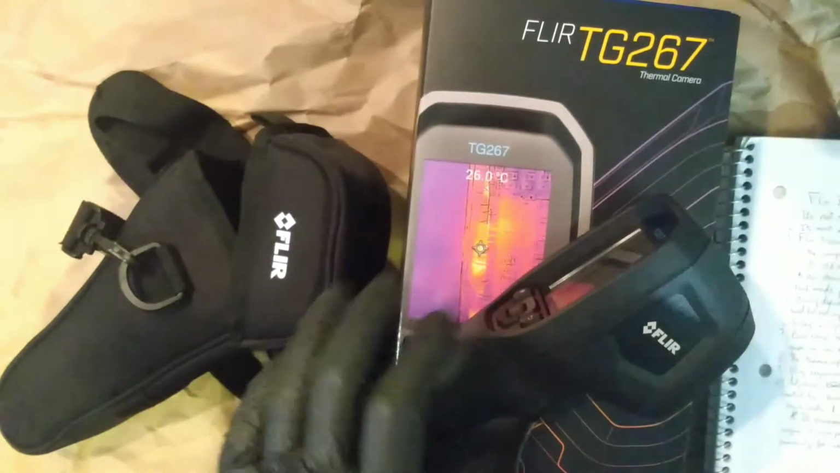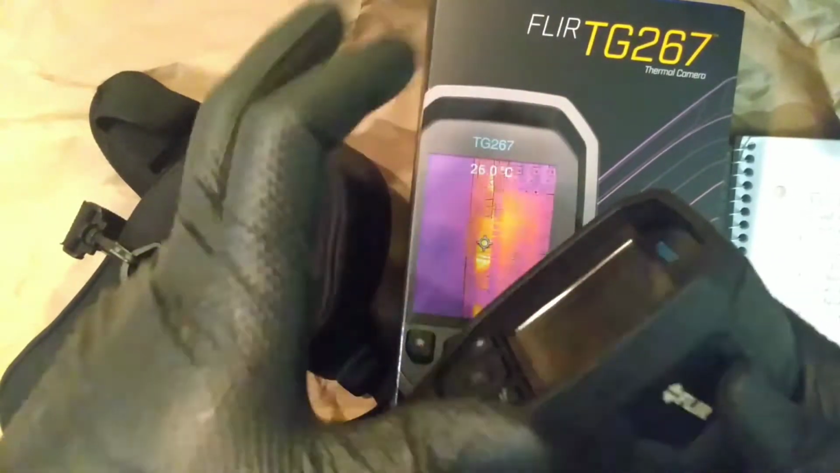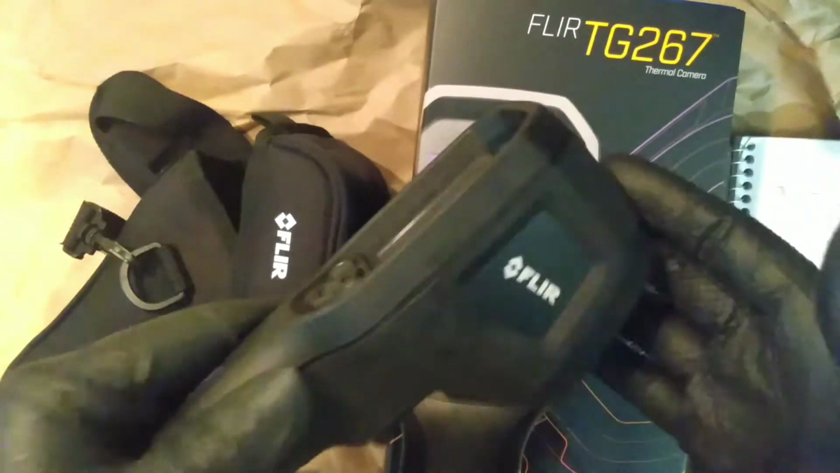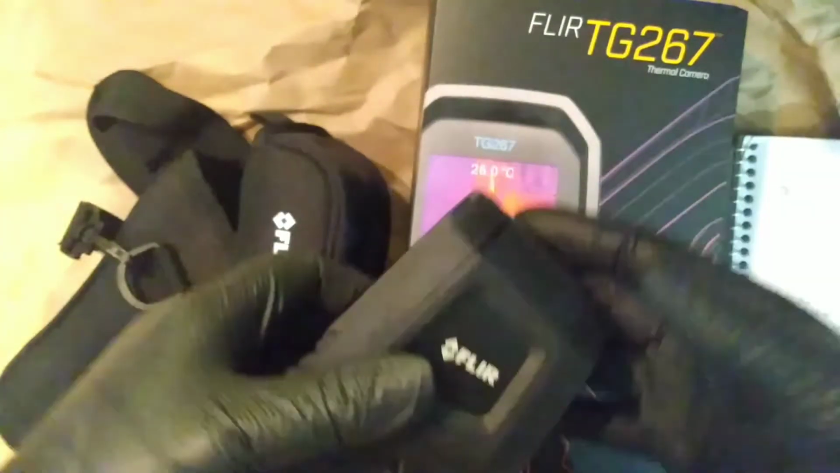So we're gonna start off with first: this is not a camera, like I said. It is categorized as a test and measurement tool. That's gonna stand out to you when you download FLIR Tools. You will not be able to have all the features that you would have with, say, an E8 or one of their actual cameras. Okay, so know that much.